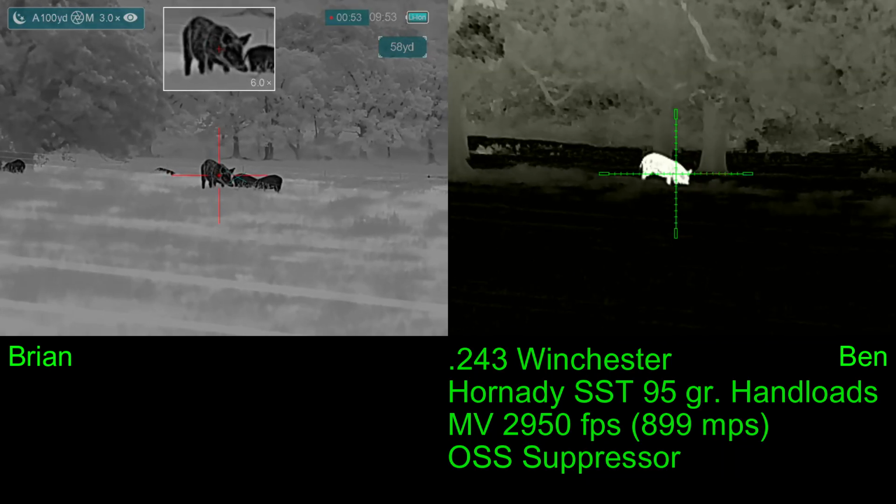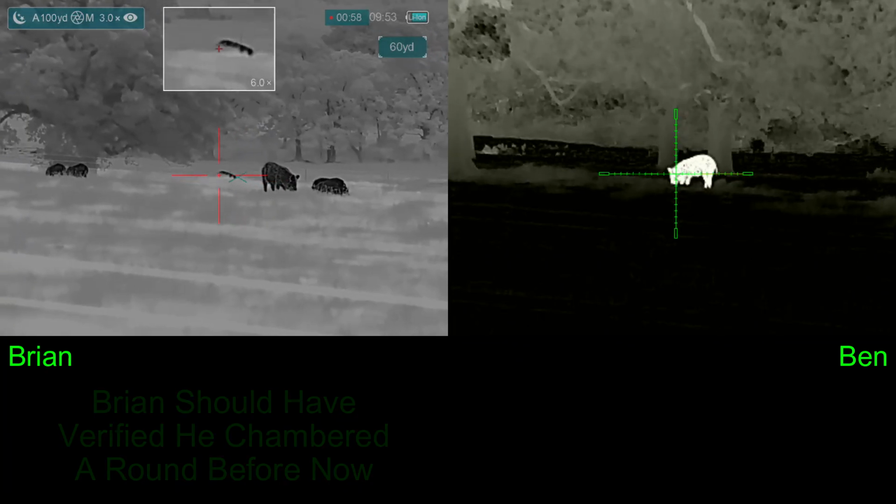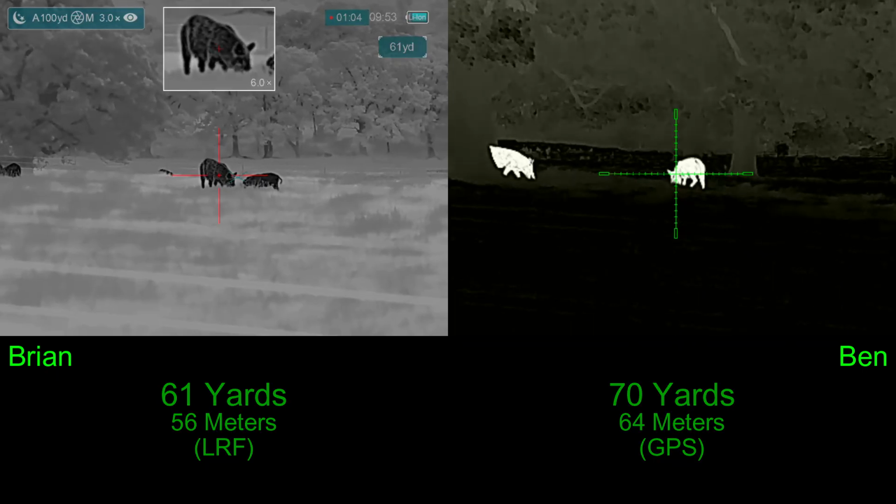I don't know if mine's a male or female. Are you ready? I'm ready. Shooter ready. Nope, you turned. Okay, I'm ready. Hold on. Shooter ready. Shooter ready. 3, 2, 1.